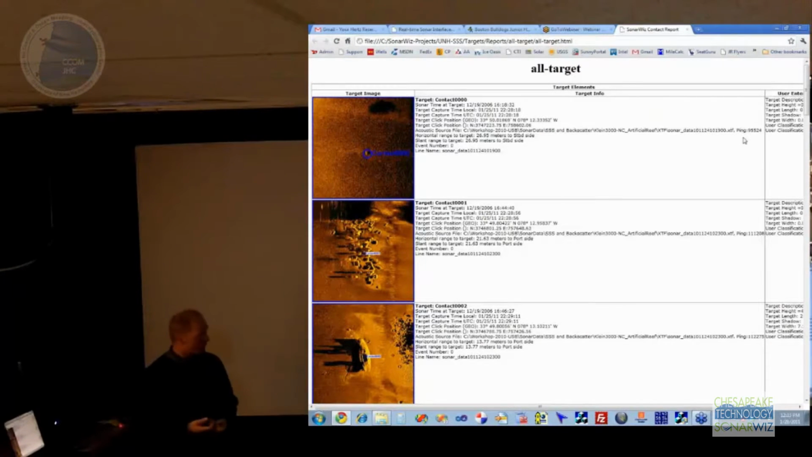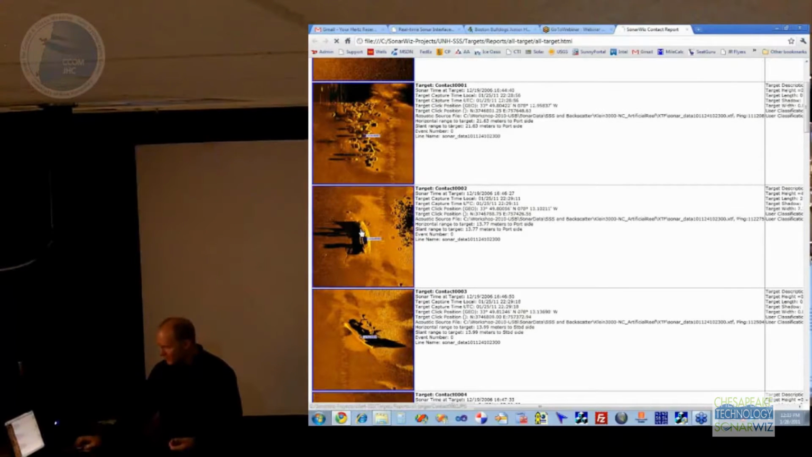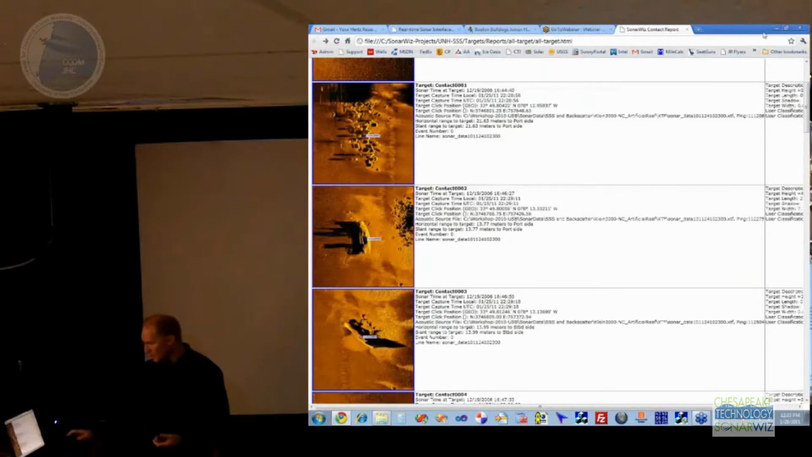And when it's done, it'll open up your web browser, whatever it is, and show you the summary of what we've captured. So here are all the contacts that we captured. It's a little thumbnail image here. Here's the record. And if I click on it, it opens up the full resolution image that we saw in the report.